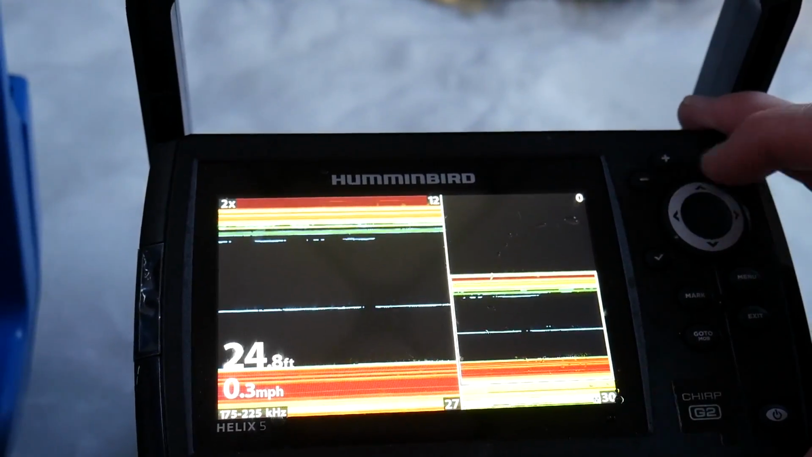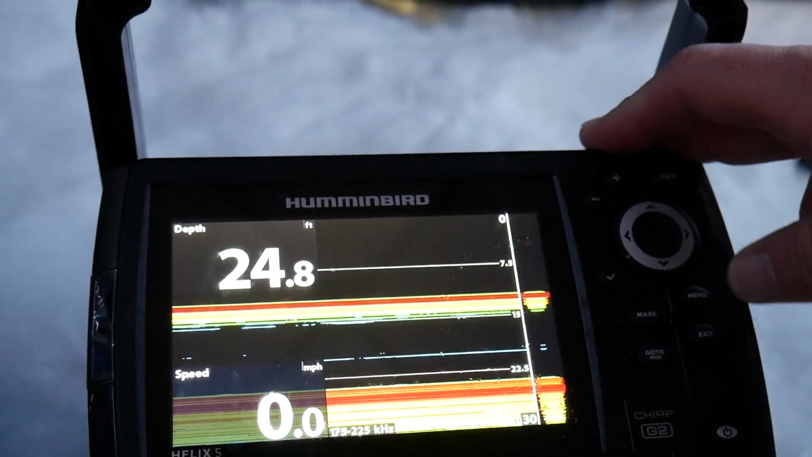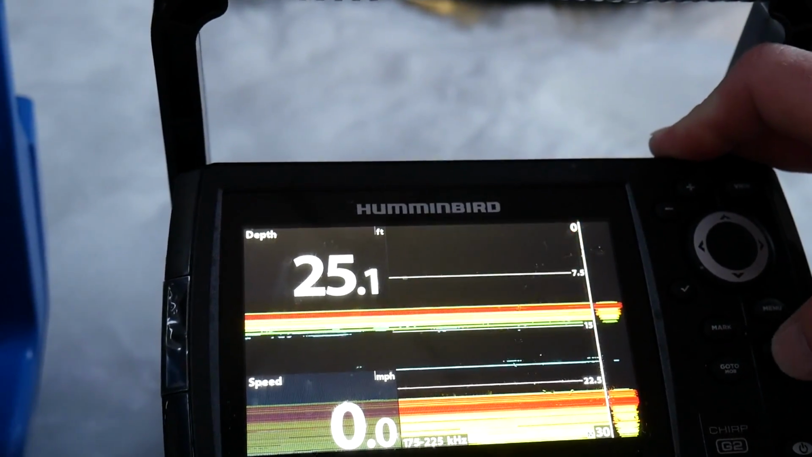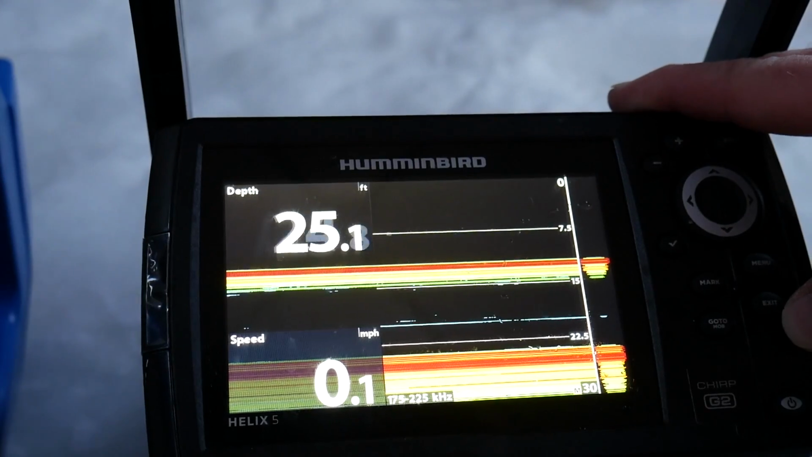Very cool little unit. I just wanted to scroll through some of the features of this unit here. Very complicated unit, actually. If you don't really know what you're doing, it can be a pain to set up. But once you do set it up, it works really well.